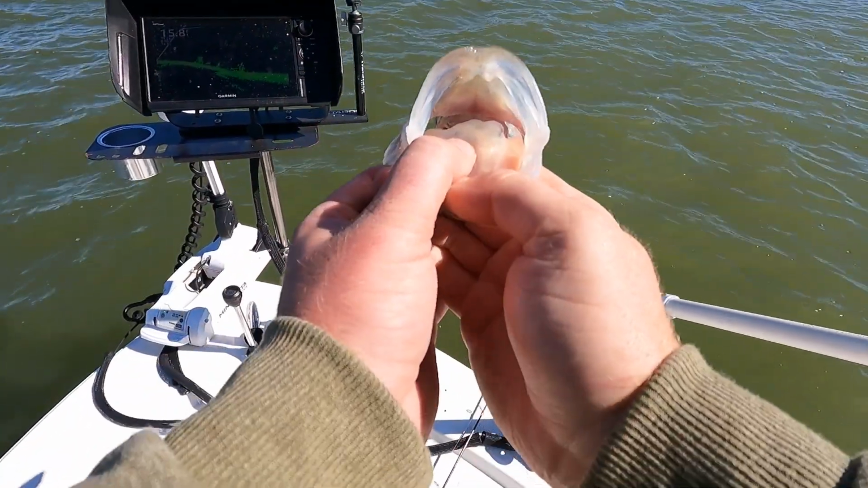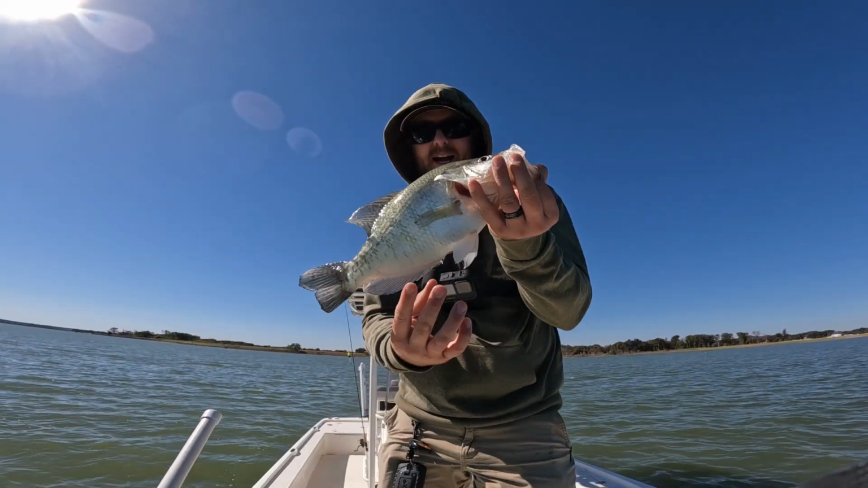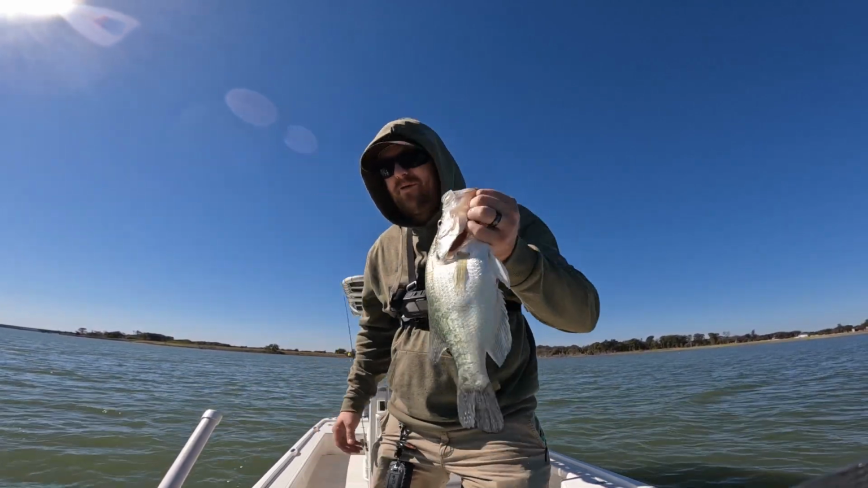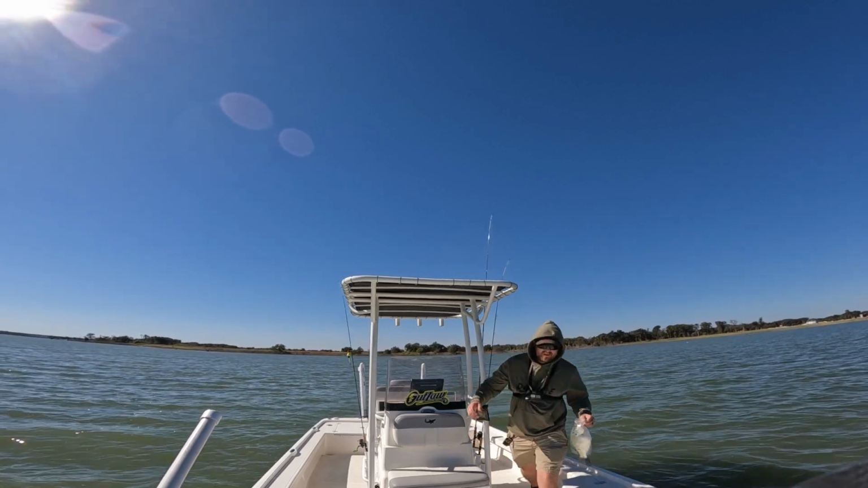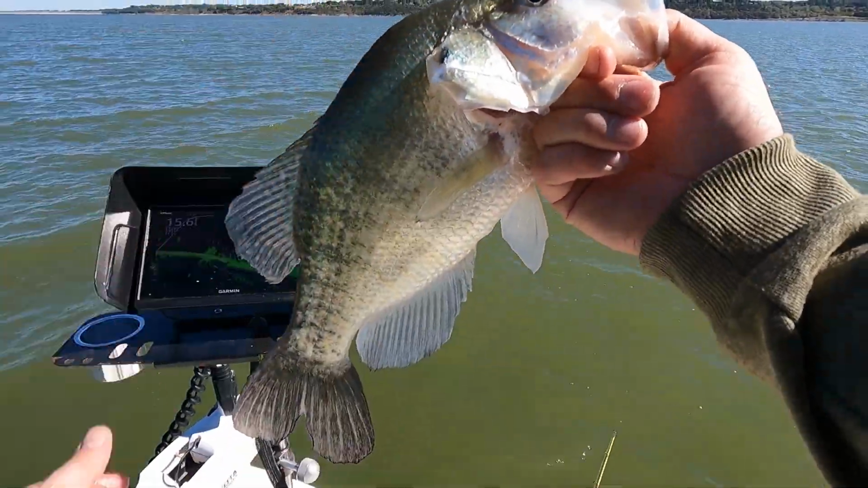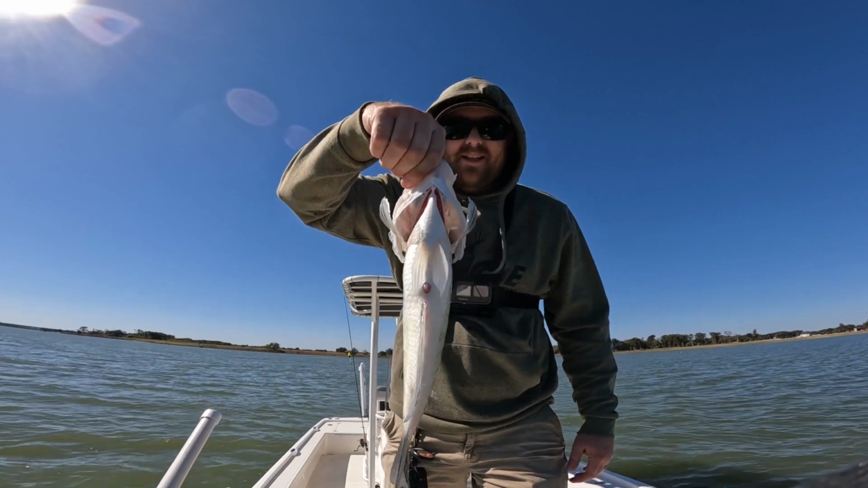Guys, look at the dang mouth on that thing. Oh my gosh, guys. I'm just speechless. I don't think I have my scale. So no worries. It's just gonna be one for me and you. Y'all drop in the comment section what y'all think that fish weighs.